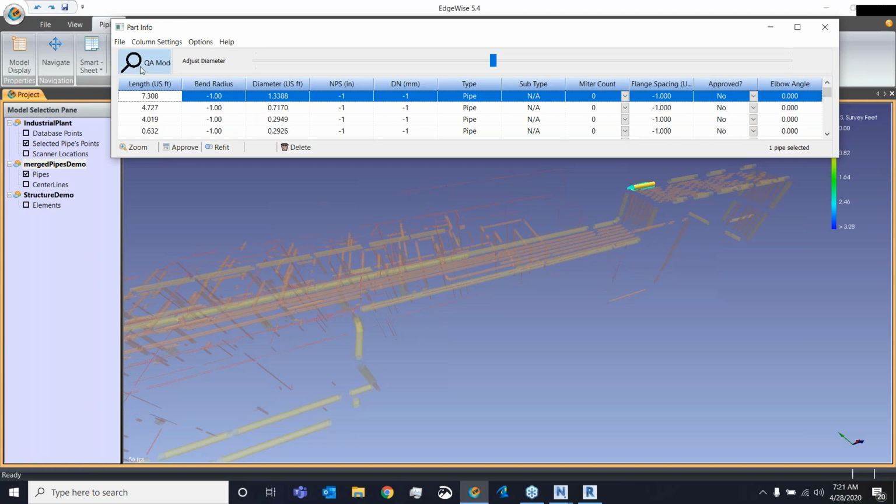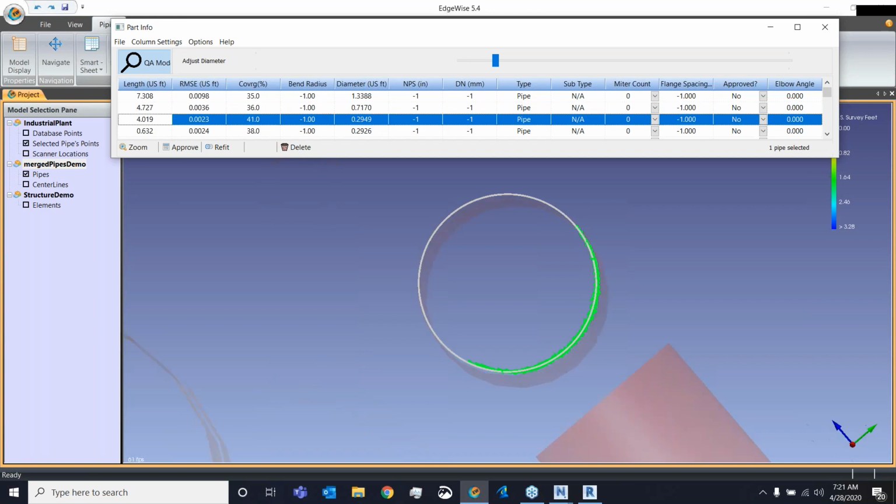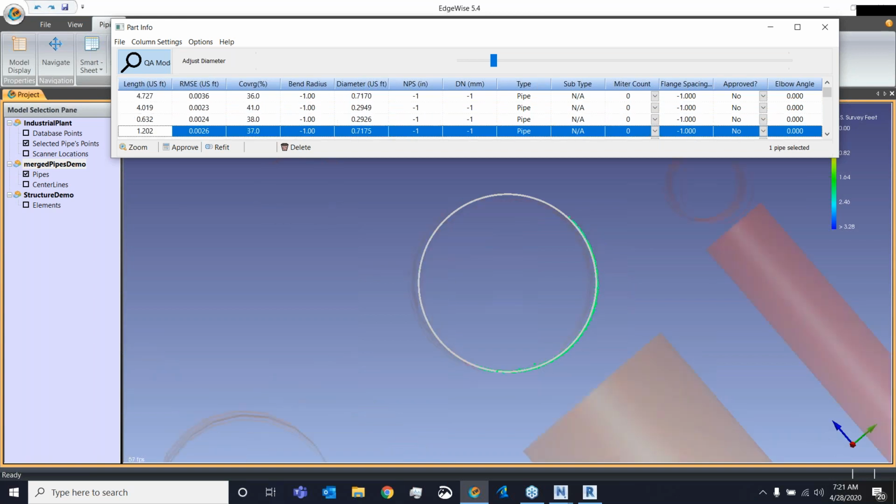Coming back to that concept of QA, I have the QA mode. Inside the QA mode, I have the bore of the extracted pipe in gray, and in this teal/green color, I have all the points used to extract that pipe. So what I can do is very quickly scroll through and do a visual inspection of my model. If I see anything that's not fitting to the point cloud, I can simply hit the delete key and delete that pipe from the model.